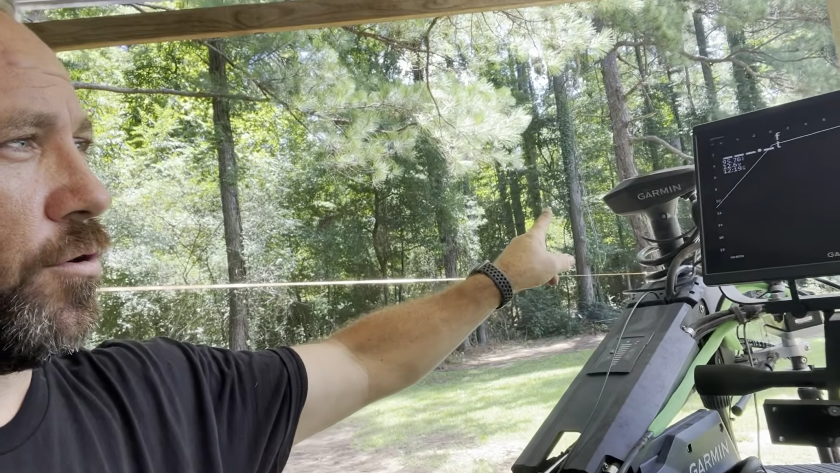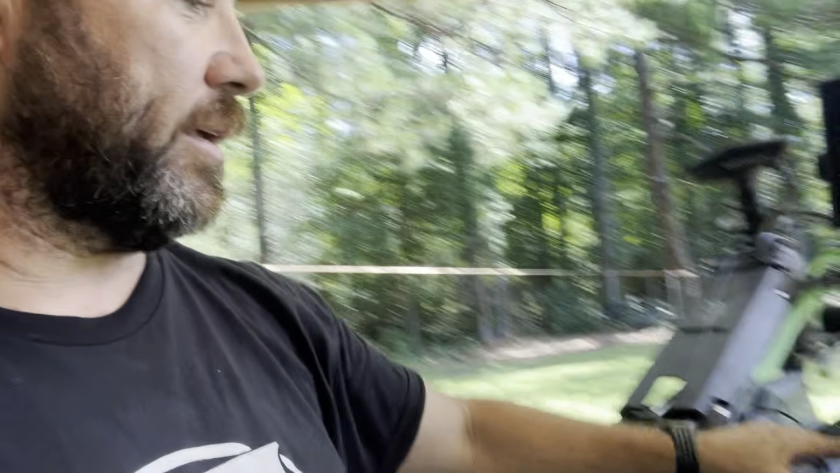If you have it on the trolling motor shaft, the heading sensor in the Garmin Force does not require the boat to be moving forward and backwards. It essentially is a Garmin Steadicast. Now, with a Garmin Steadicast, and we've covered this in other videos, if you drift backwards, the map will flip if you didn't have a Steadicast.